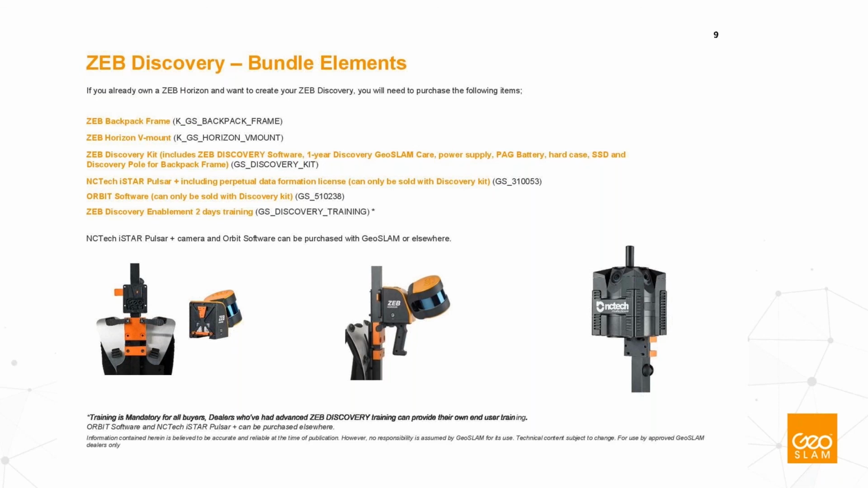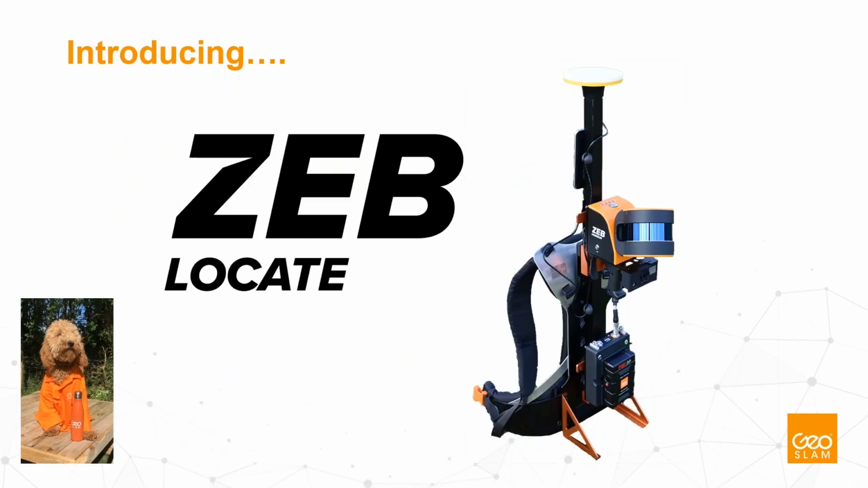By the way, the backpack frame can also be very practical for you, independent of whether you are a user of Discovery or not, because it's a good way to carry the Horizon itself and not have it in your hands. So this way of upgrading your current system is made very easy for our current products.